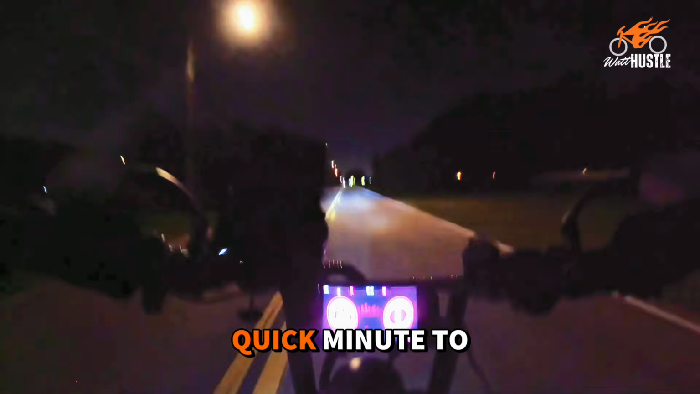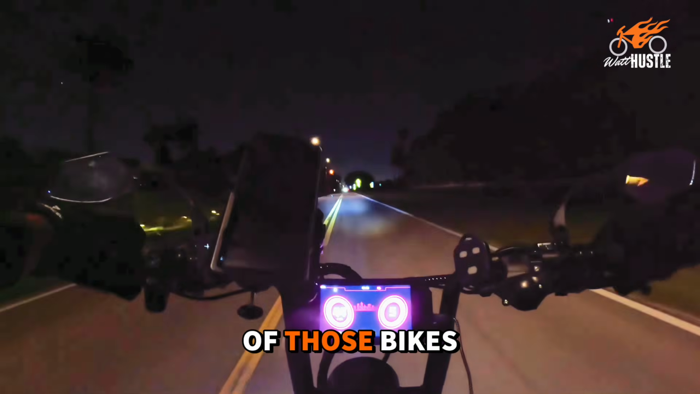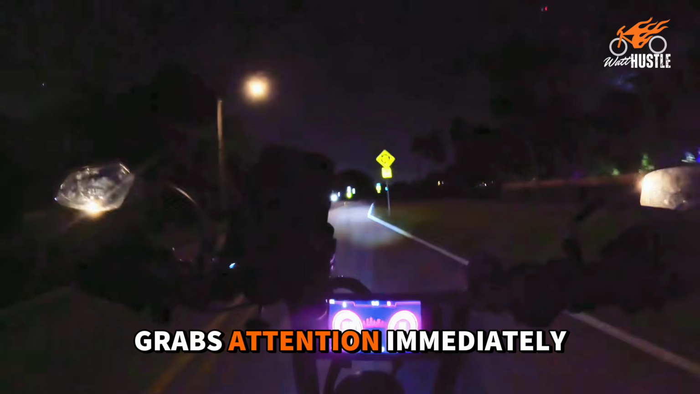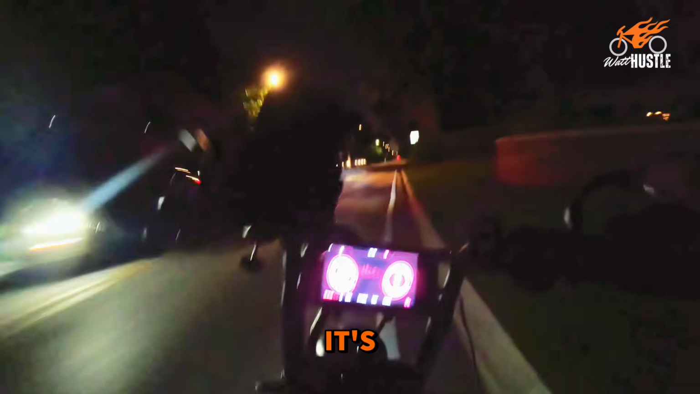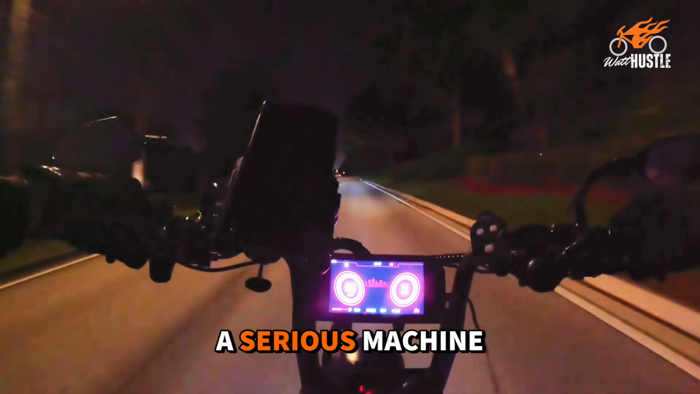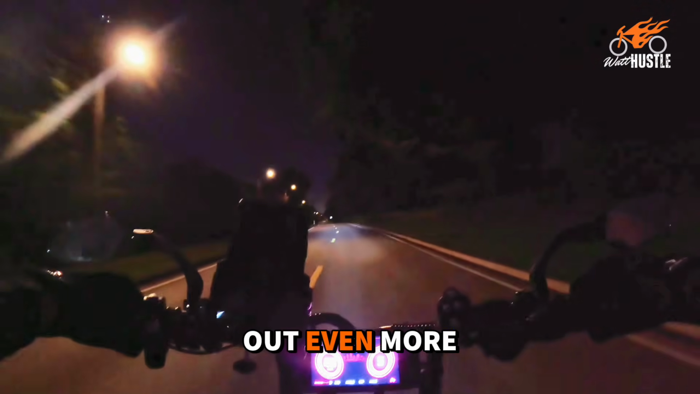Now, let's take a quick minute and talk about the 72 volt A8. It is one of those bikes that, without a doubt, grabs attention immediately. Not just because of the way it looks, but because of the presence it has on the road. It doesn't feel like some average e-bike. It feels powerful. It feels planted. It feels like a serious machine. And at night, that feeling stands out even more.